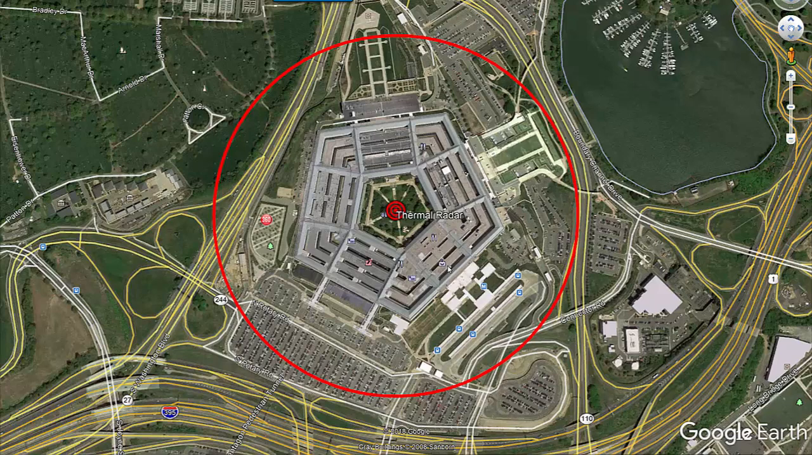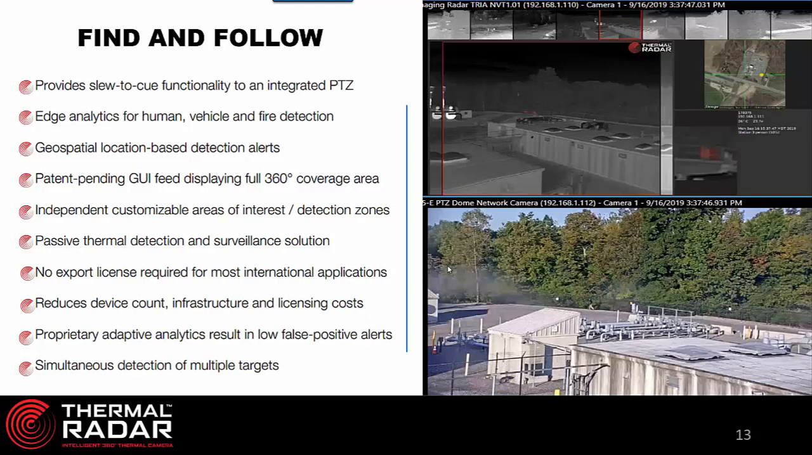This is another great picture as far as distance and capabilities. This is the United States Pentagon. It is our Department of Defense building. If I were to put a thermal radar in the middle of the courtyard and the building wasn't there, the red circle is my detection distance for a person in a best case scenario. Again, I don't always say that we're going to hit every time at the 500 meters that I talked about earlier. I usually say with our longest range sensor, 250 to 300, 350 meters is something you could plan on pretty regularly.